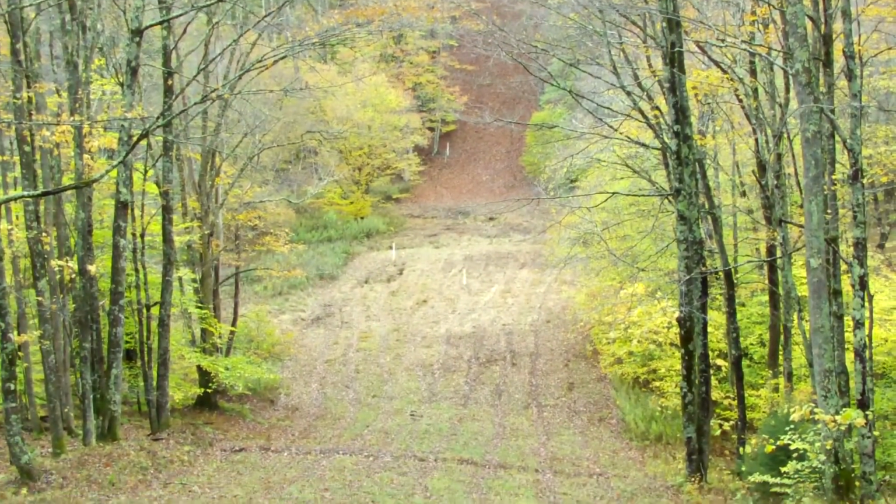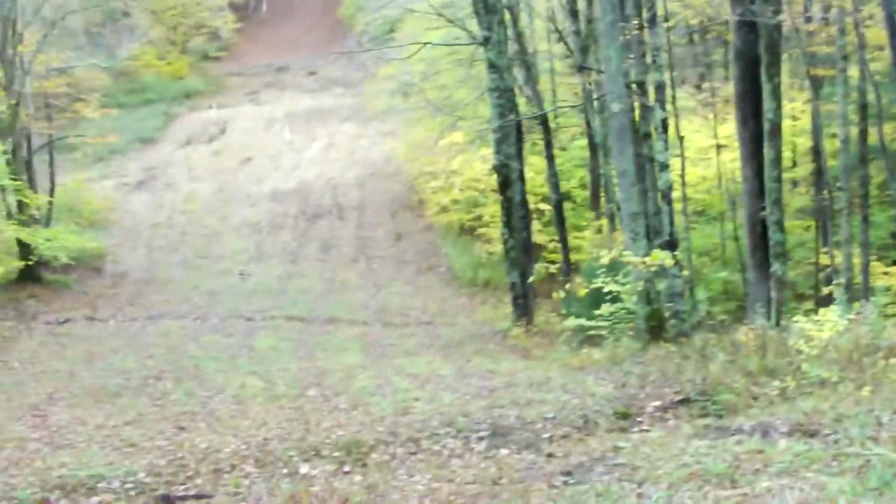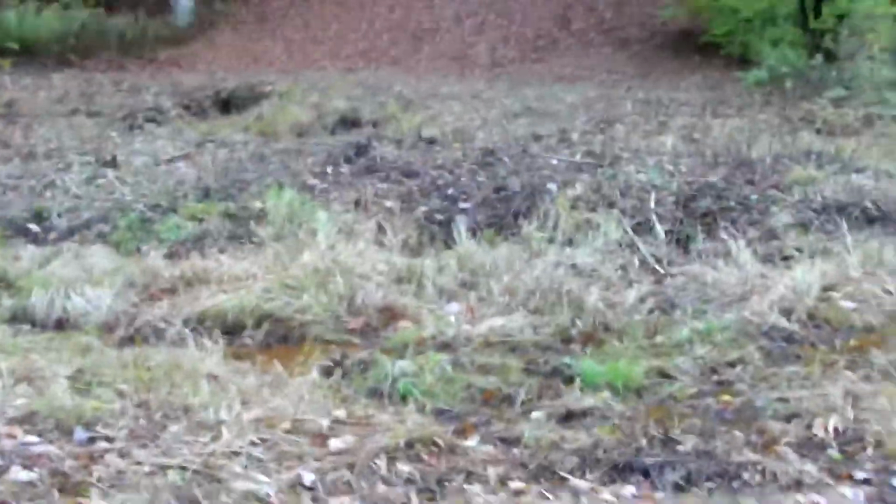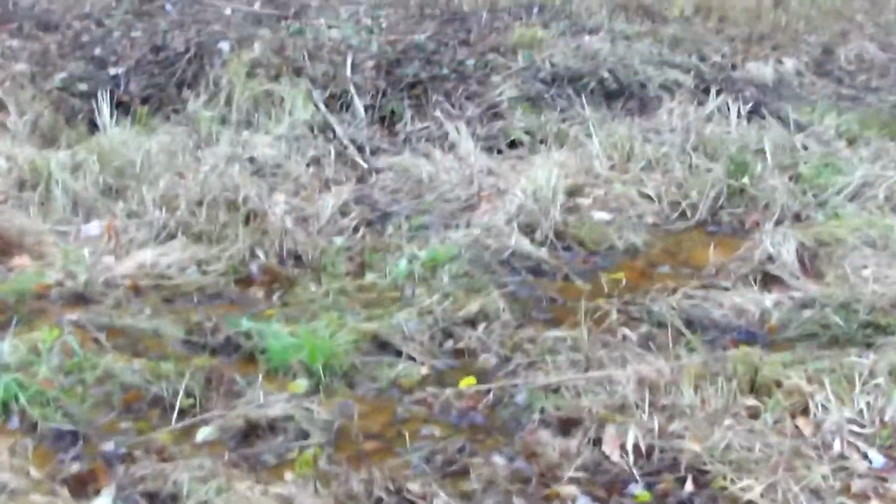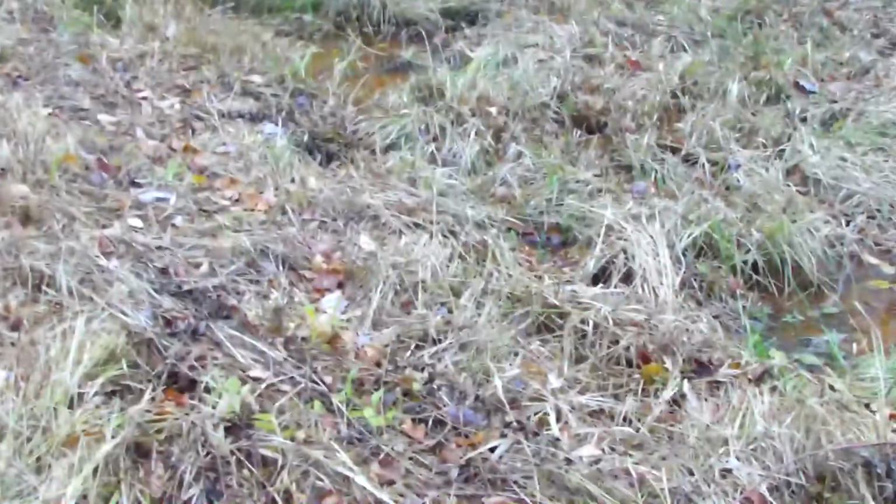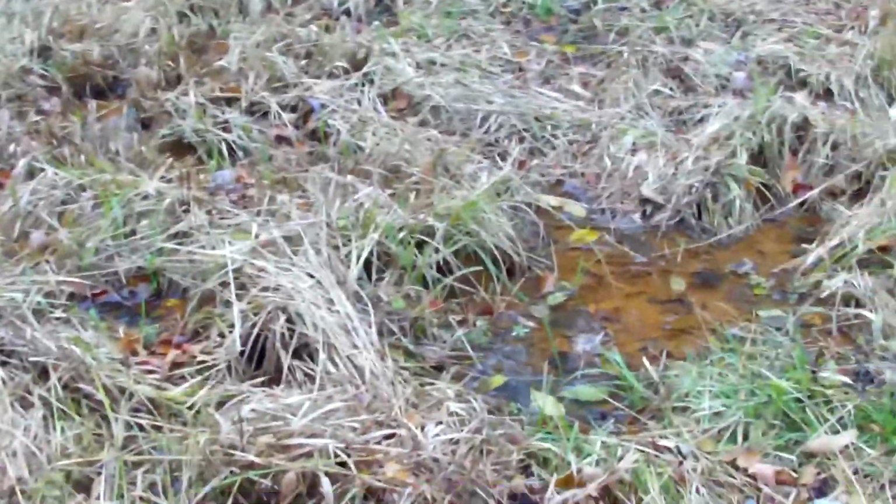So as we took a wrong way going back to base camp, we found this gas line cut. Since it just got done raining, we're going to go down and check for prints. This is very steep. Whoa! Oh, that's nice. Frog or something?